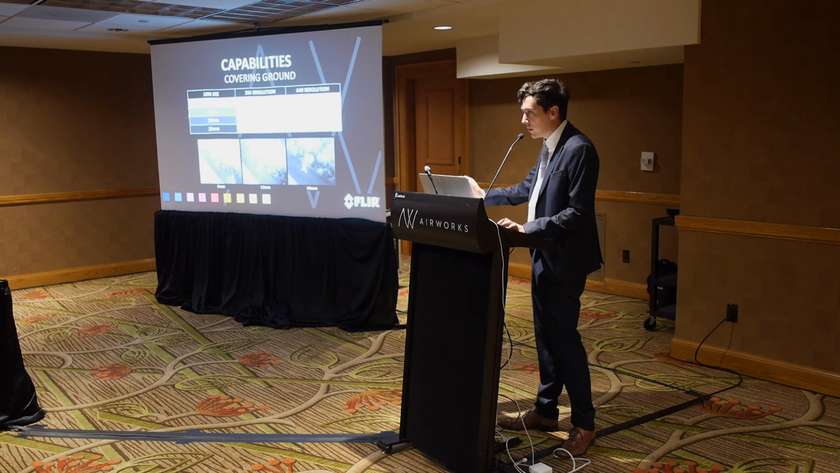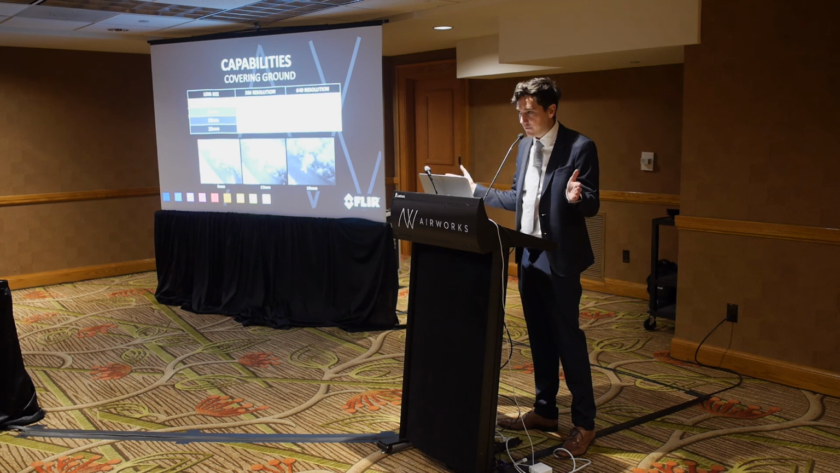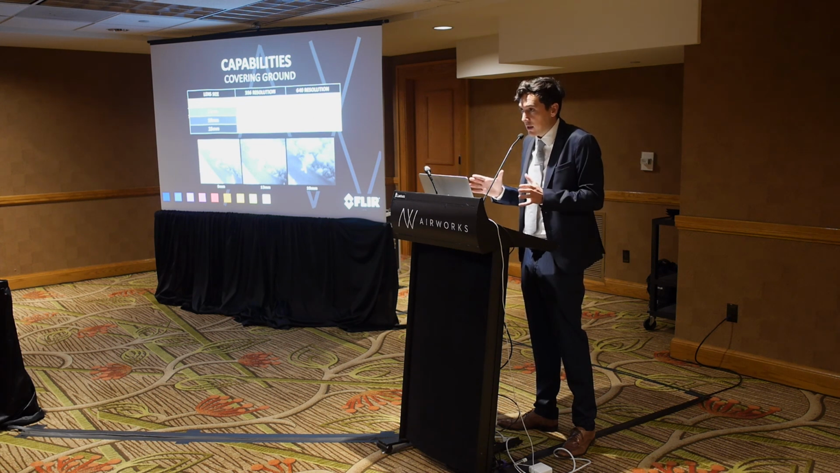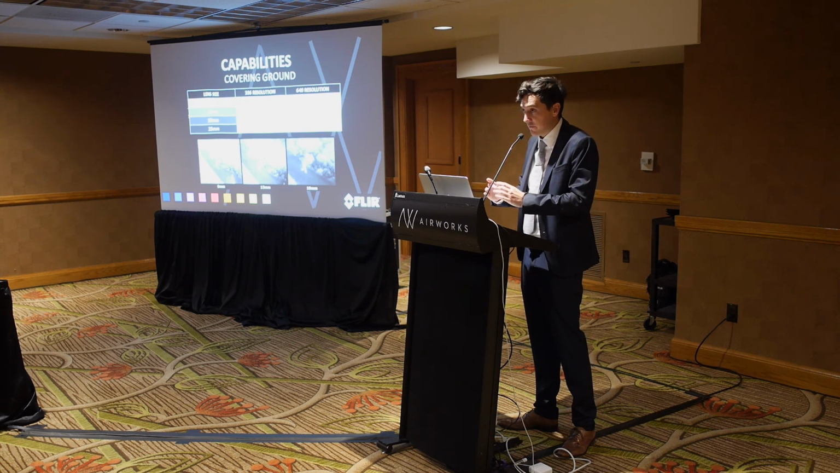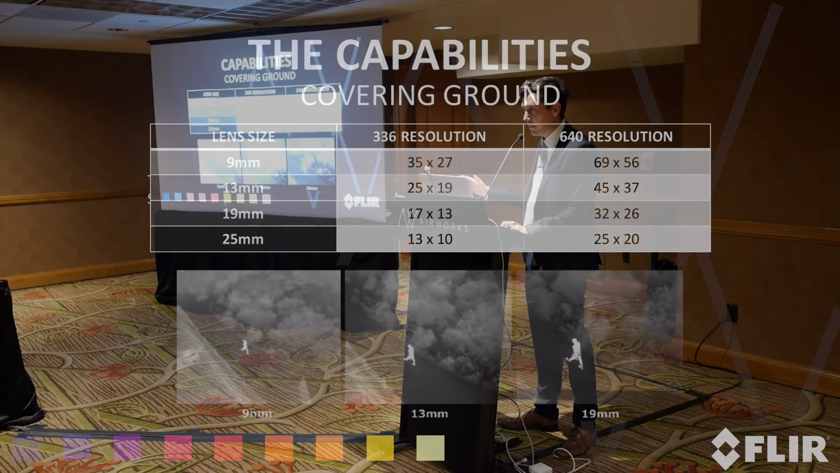When you have a different resolution and a different lens size, you're going to get a different field of view, which means a different amount of area that is consolidated into the number of pixels in your thermal imaging camera. A wider field of view, which is a lower number within the range of lenses, gives you the widest view, with less specificity and less detail of the target, but you see more at a given time. When you move up to a higher lens number, which is a more narrow field of view, you get a lot more detail, but you see a lot less at a given time.